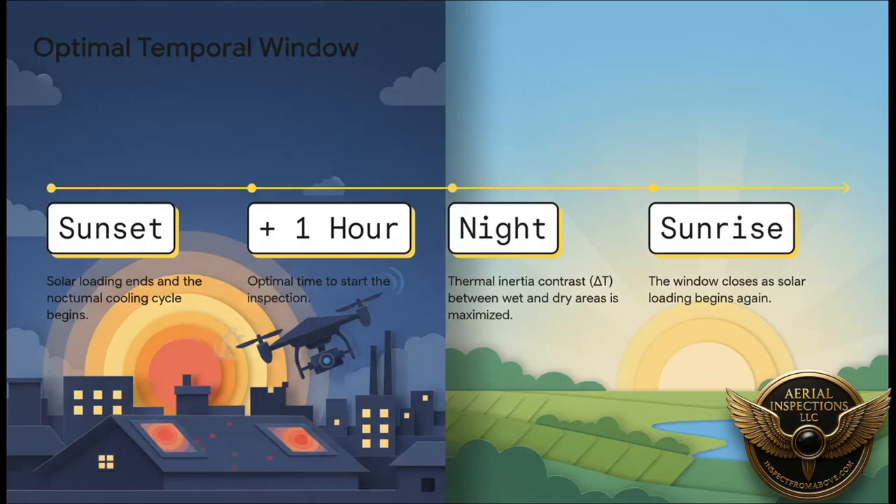And this brings us to timing, which is, and I mean this, everything. The mission can only happen in this very specific slice of time. At sunset, the sun stops heating the roof. About an hour later, the cooling really kicks in, and for the next few hours, that thermal contrast, the difference between wet and dry, just gets clearer and clearer until it hits its peak. That is Jane's window of opportunity.